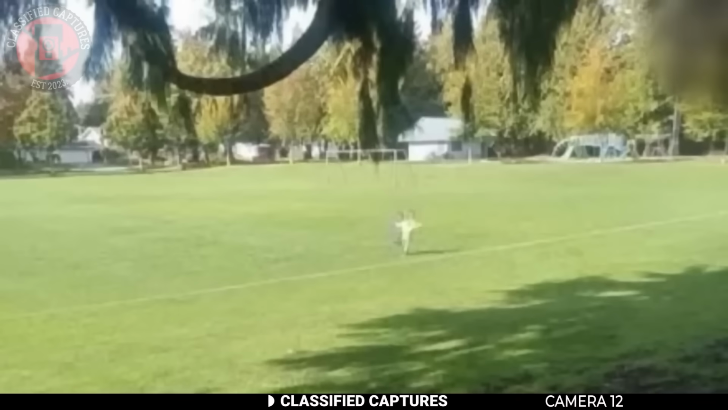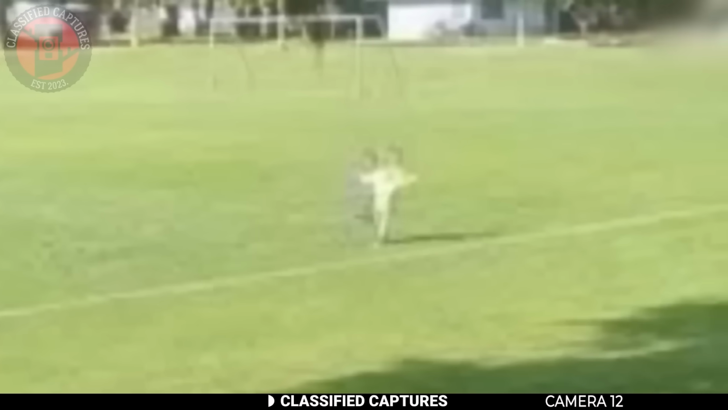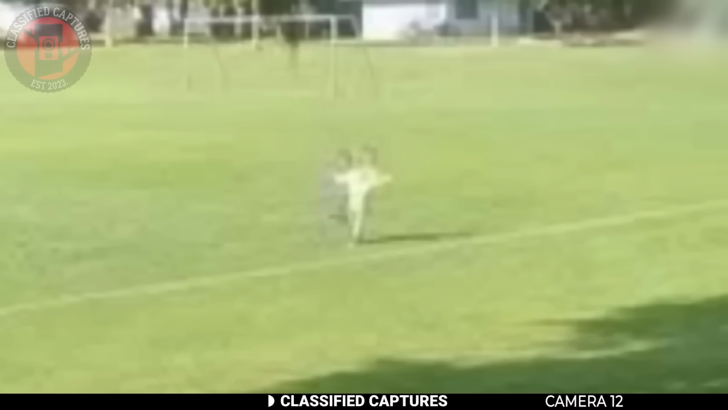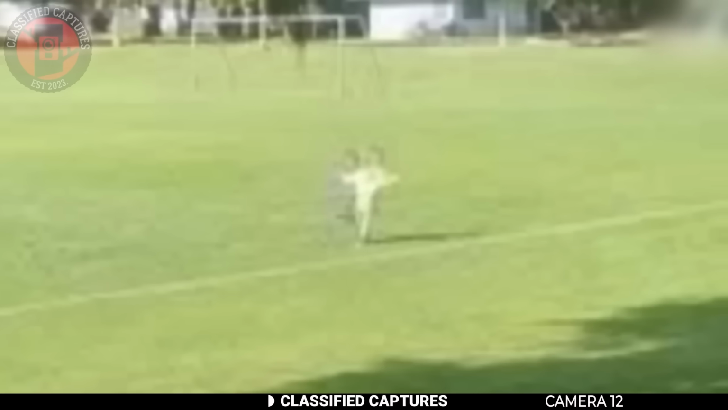Some people online speculated that it might have been an imaginary friend caught on camera. After all, kids are known to create vivid playmates in their minds. Skeptics chimed in, saying it could be a digital edit or a double exposure, maybe even a passing kid that no one noticed. But the grandmother insists that there were no other children there. So, was it just a coincidence or proof that some imaginary friends aren't so imaginary after all?